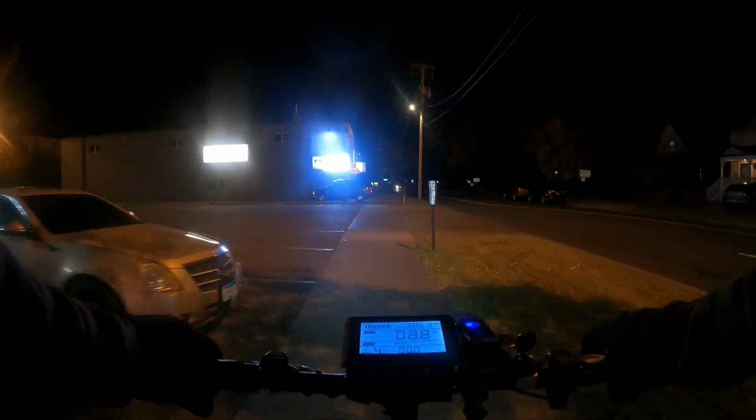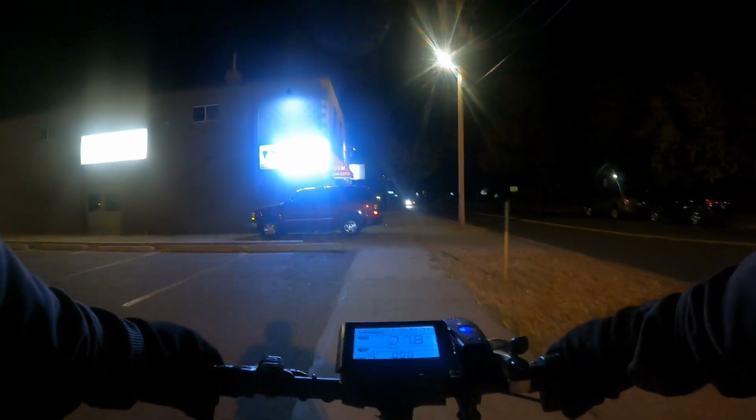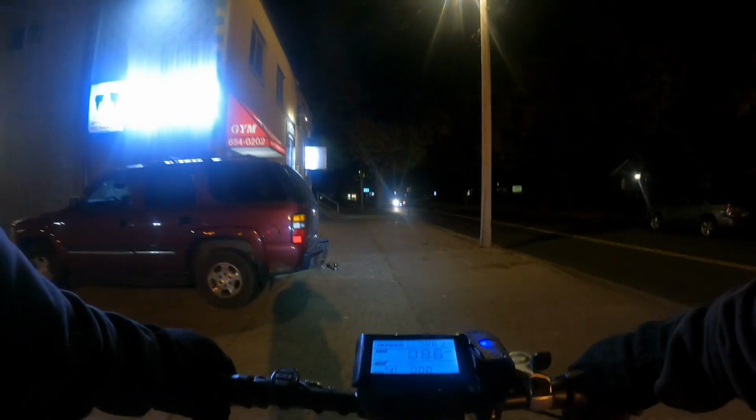Brakes are working. Now I'm out of the rain, so maybe I'll just run down by Lake George and then go home before the rain catches me.